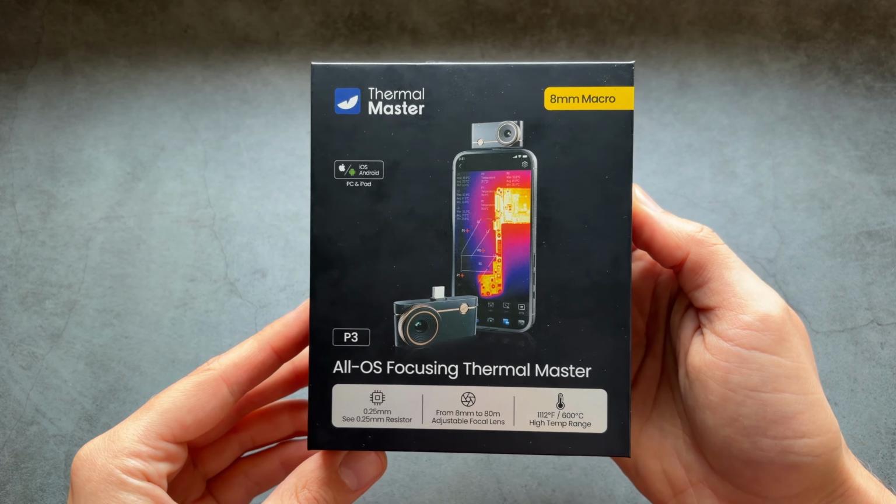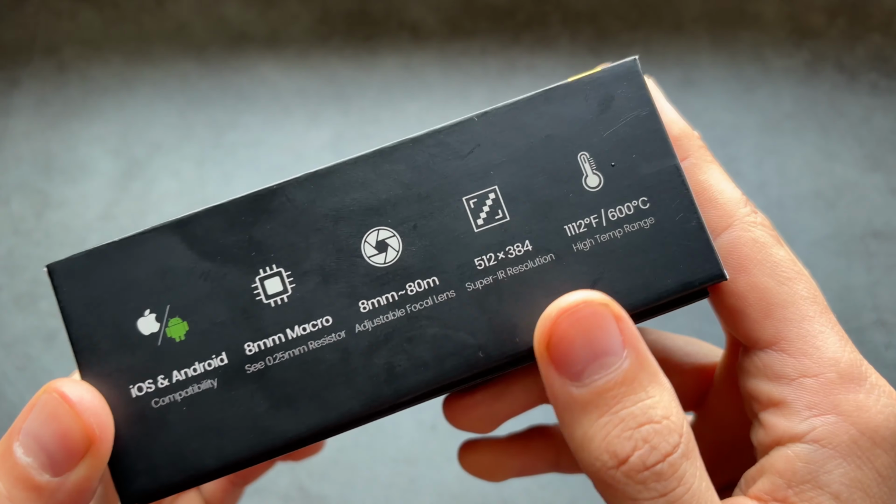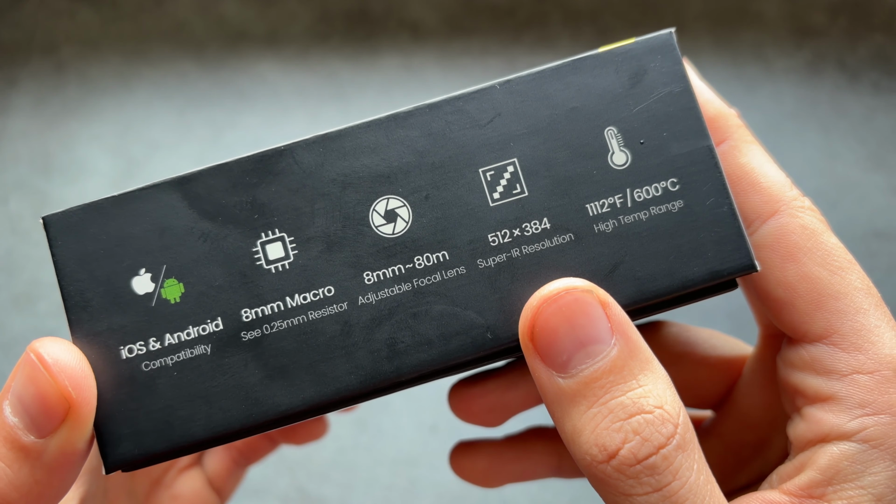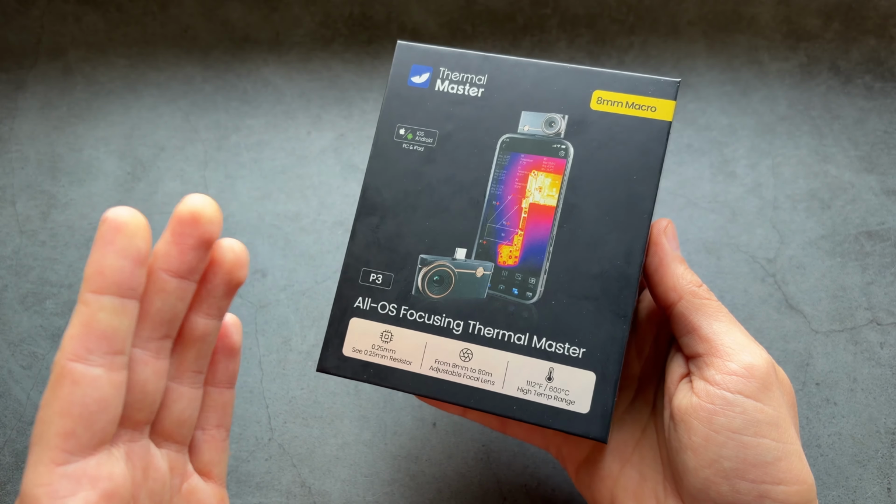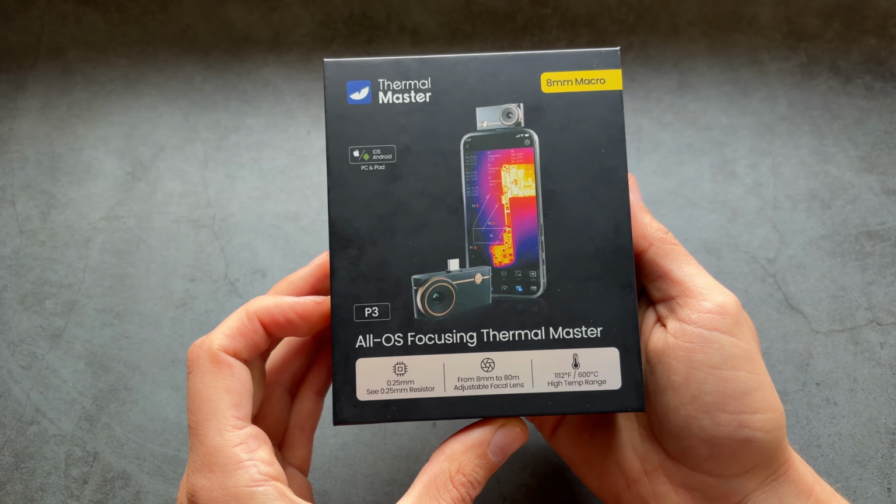Let me show you easily the best value for money, high performance thermal camera. And on this bad boy we're also getting absolutely massive sensor resolution. In fact, at this price this is completely unseen, and we also get a totally adjustable lens on this camera.